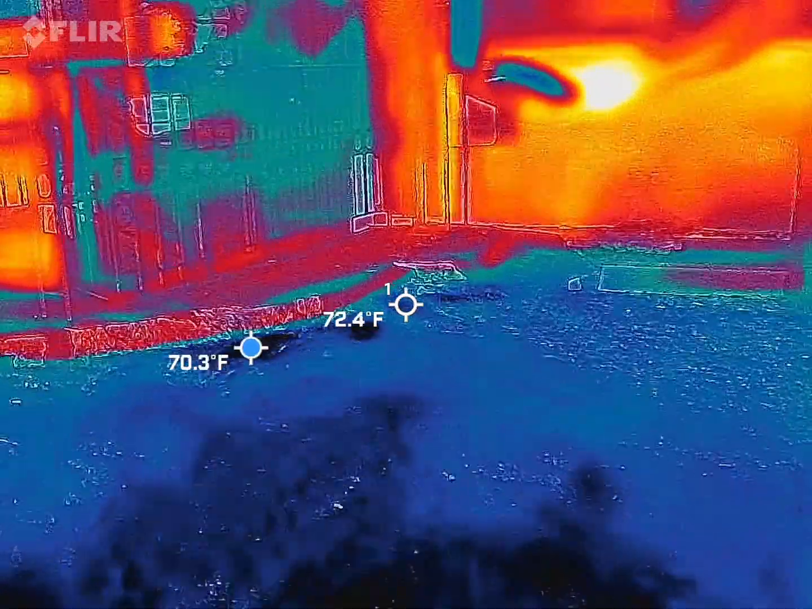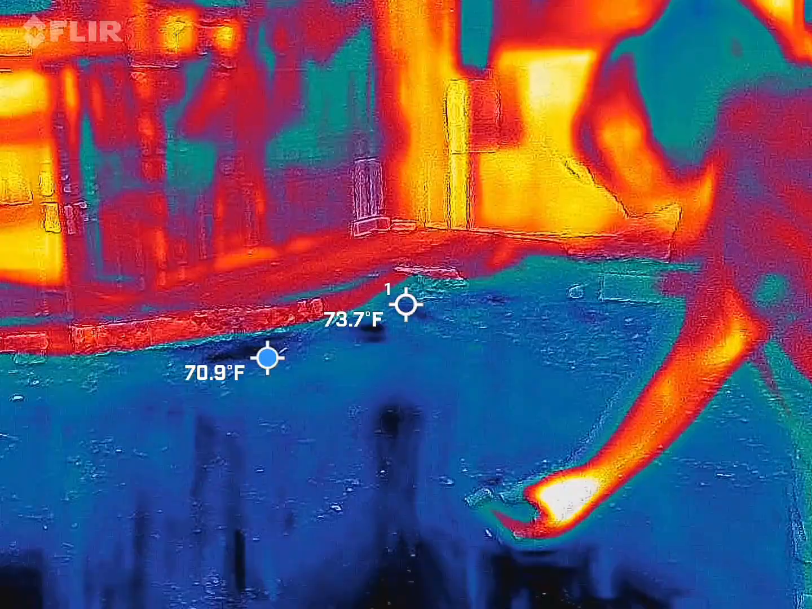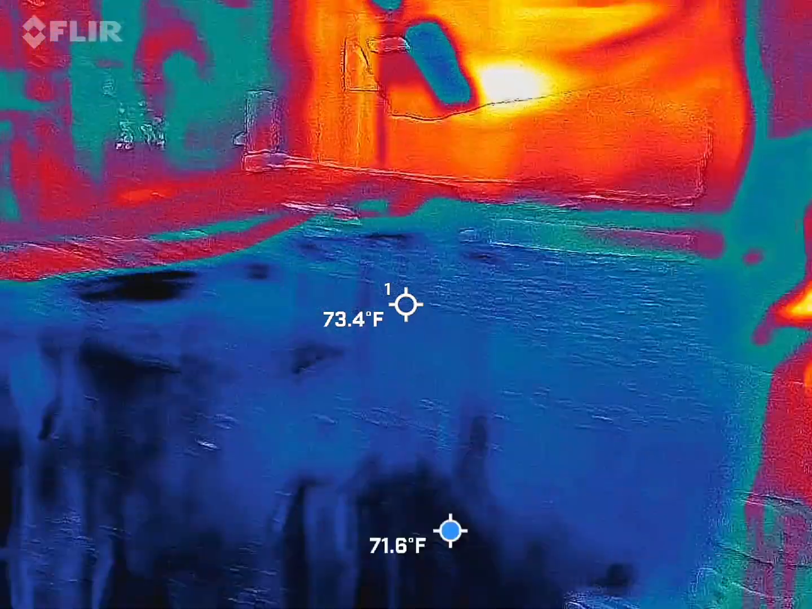You see anything? 70, 72. I don't understand this temperature thing. It's got 3 numbers. Now look, see, it's like really hot.